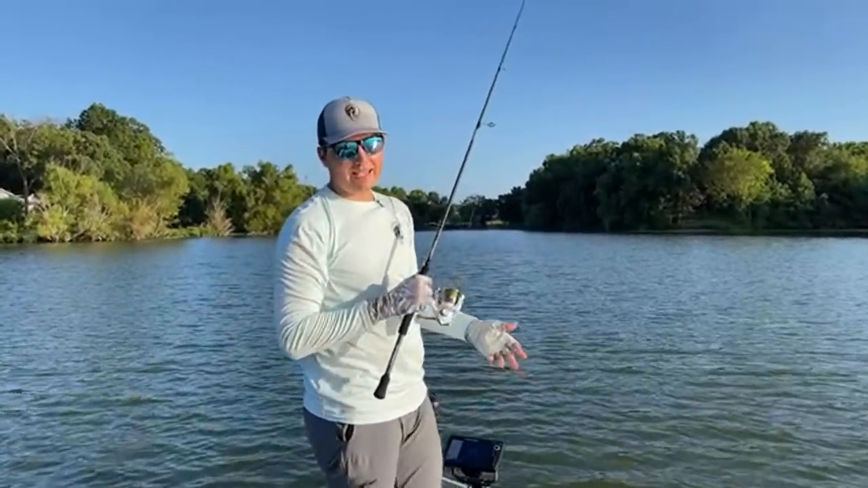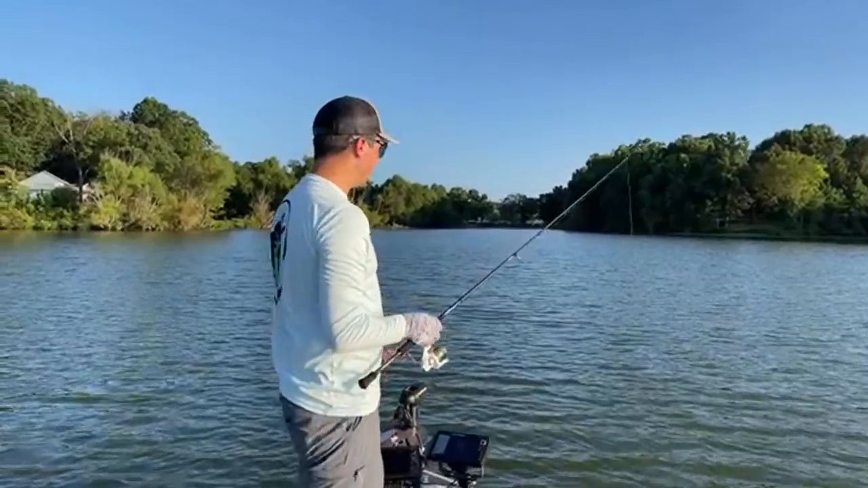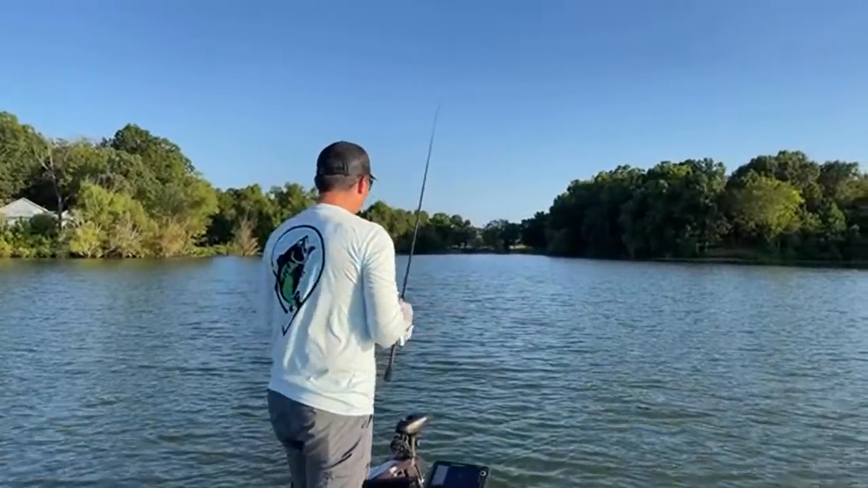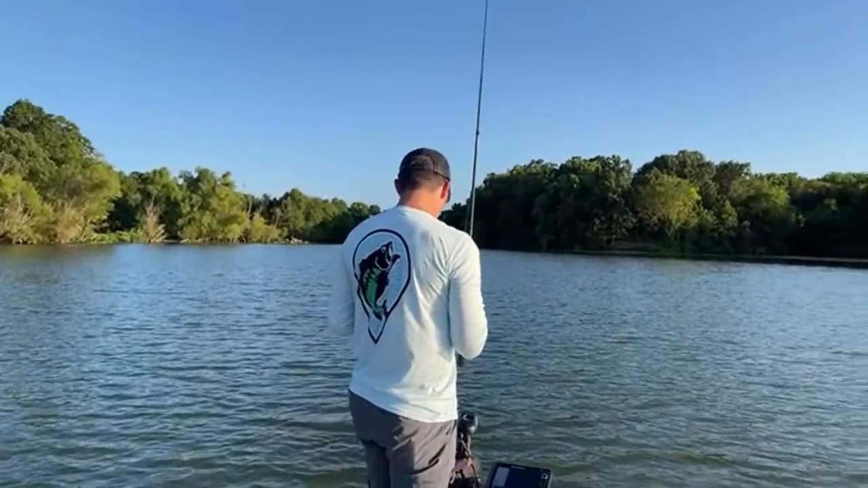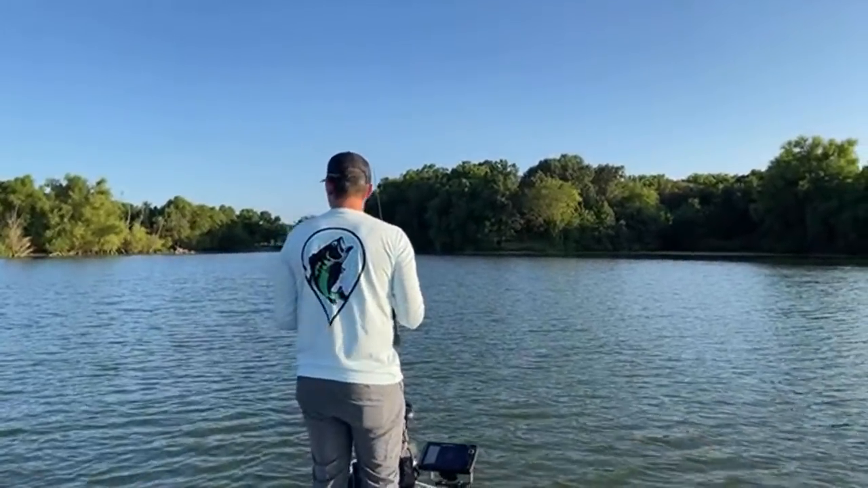Had to change up the shaky head. They want the shaky head, not the 10-inch worm. That's why I have multiple rods on the deck of the boat. I always have like 7 to 12 rods on the deck of the boat, because sometimes they want the shaky head, sometimes they want the big worm, sometimes they want something else. But right now, seems like that shaky head might be a deal, potentially, if I don't lose them all.